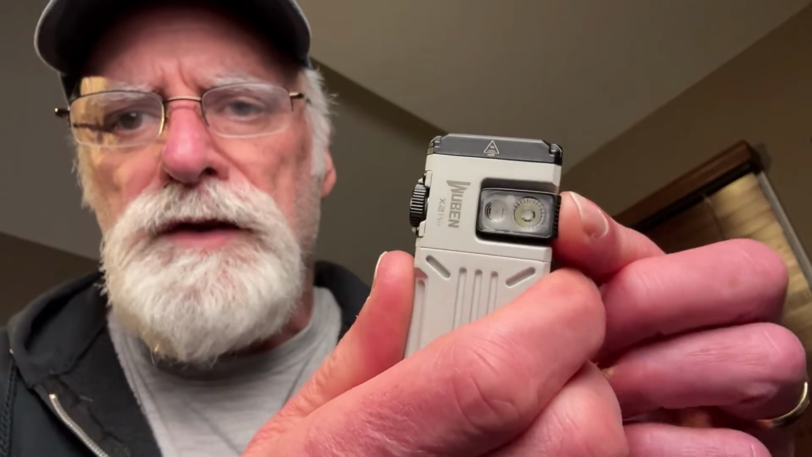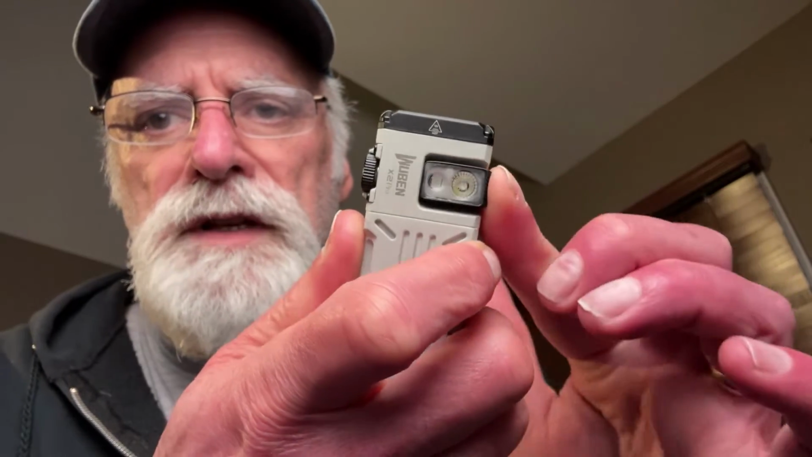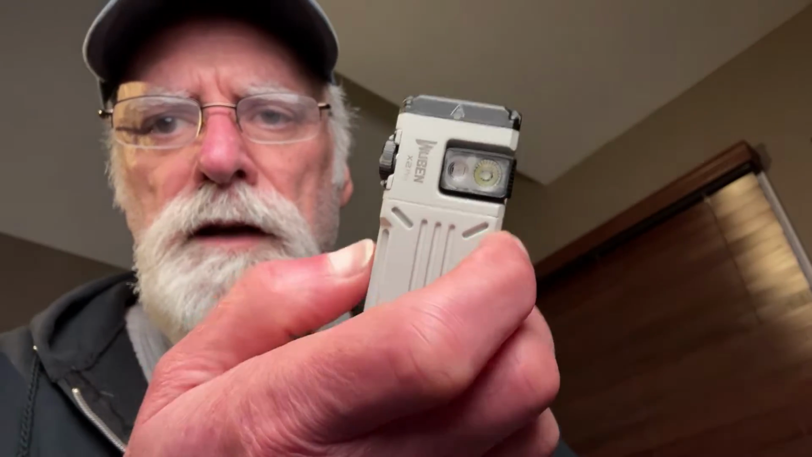Now, the side light is also adjustable. You can see you can turn it up and down like this. You have to push it in just slightly. I think it's spring-loaded. And it's great, too, if you had it on next to a keyboard or something and you're working and you want just enough light to be able to see the keyboard. It'll allow you to do that by just adjusting this light back and forth. It's a really neat little tool.